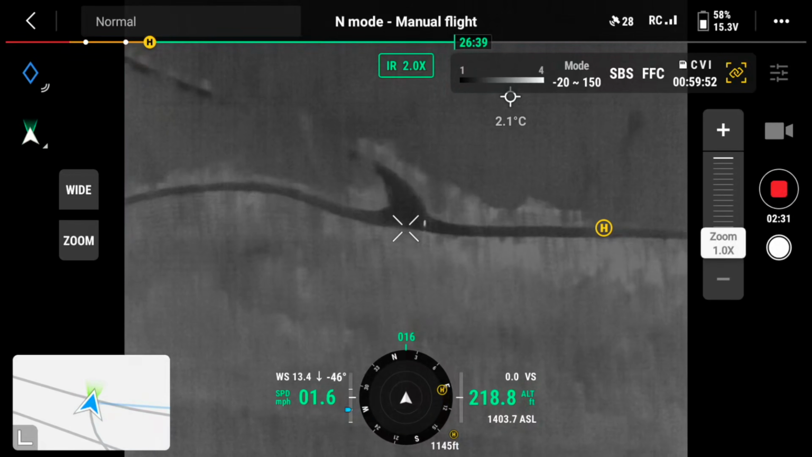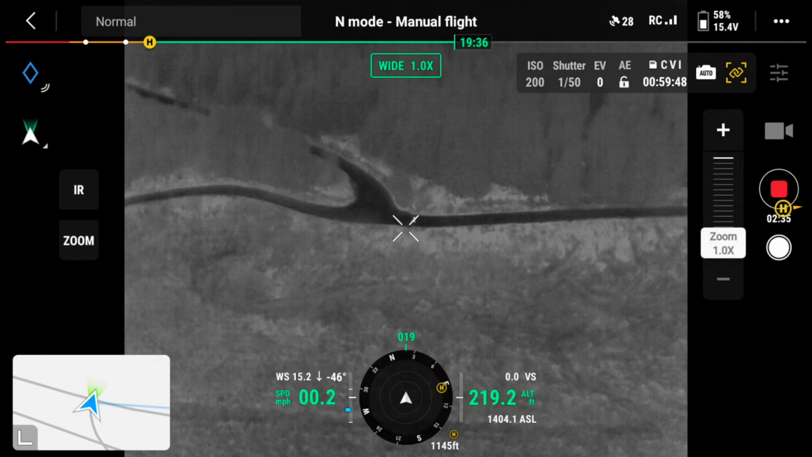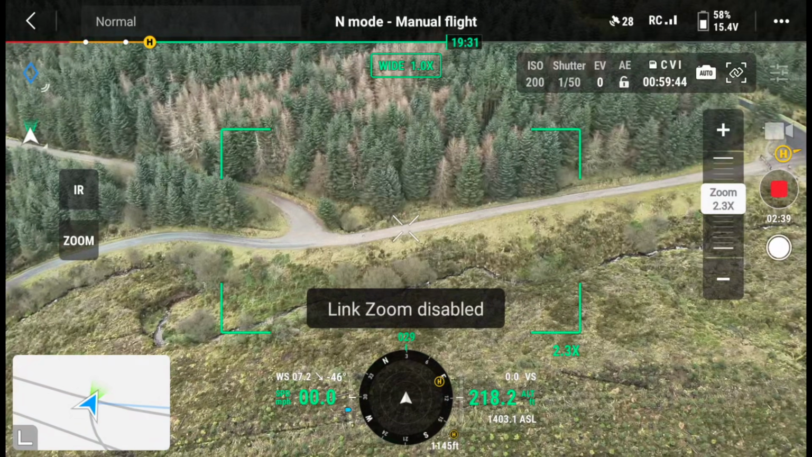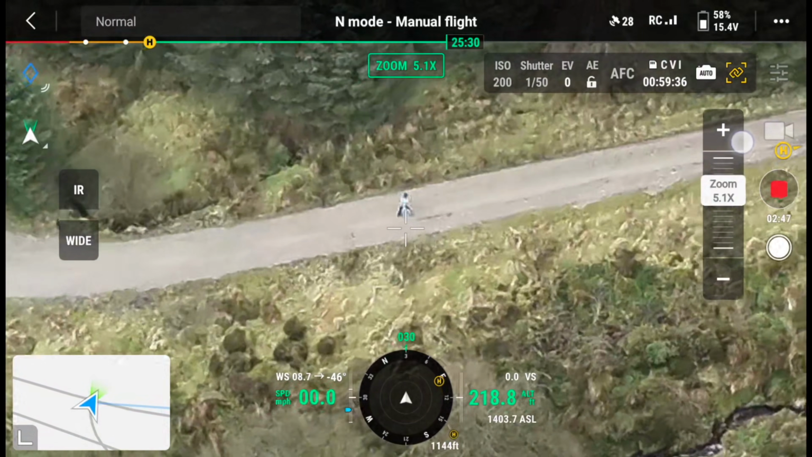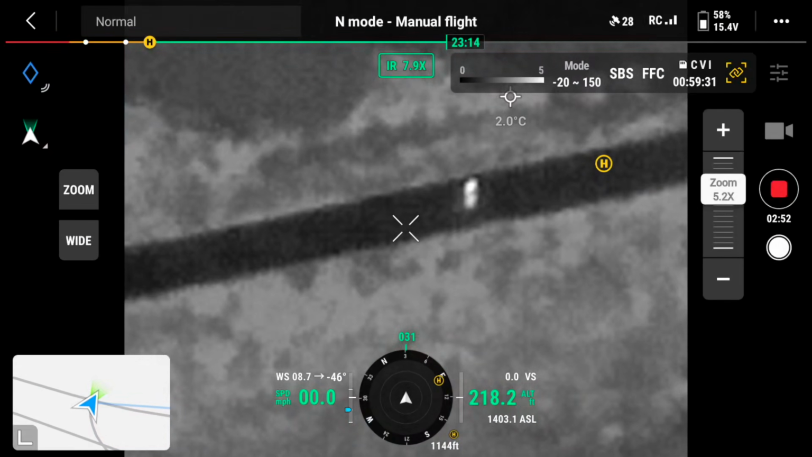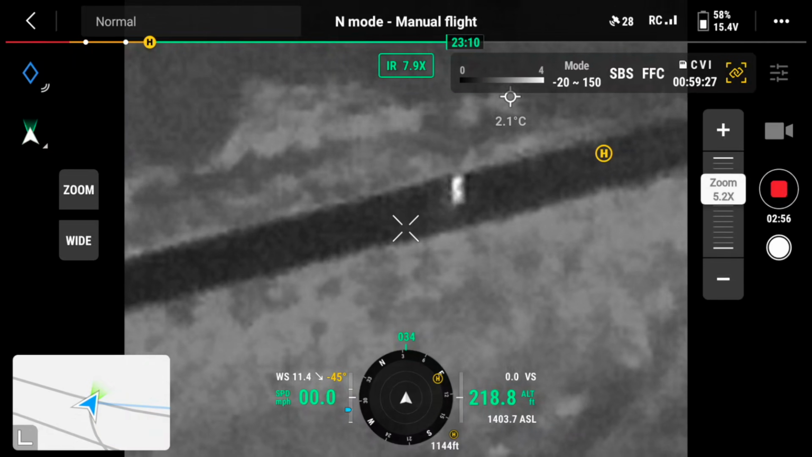Here's another one. I think this is potentially going to be a person. If I pop it onto the wide mode and zoom in, zoom disabled, let me just re-enable the zoom. Yep, that is a person walking. What you'll see when I pop it onto IR is the temperature coming up as white, which shows that there's somebody there.